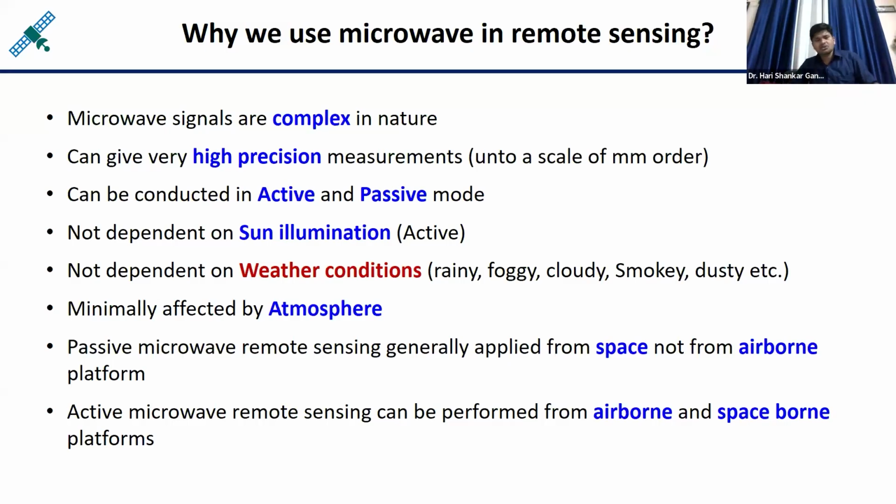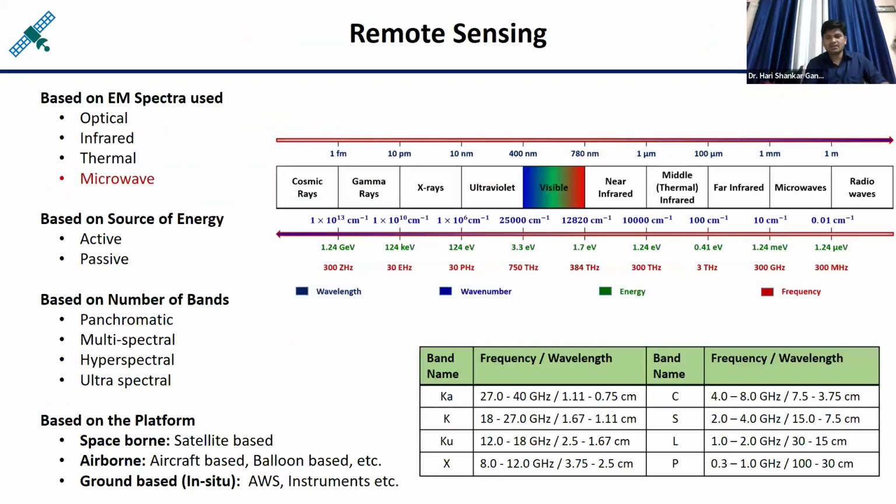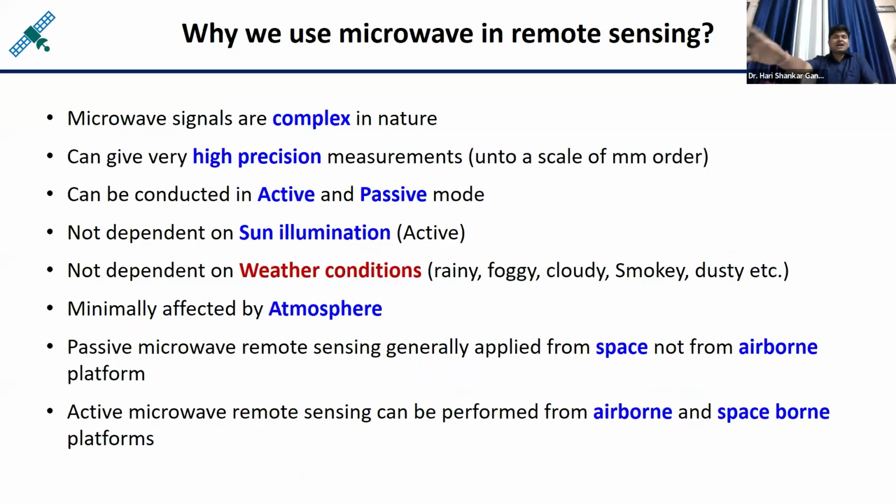And here I have taken the example of the C band. If you are using the X band, then the wavelength is 3.75 centimeter to 2.5 centimeter. So suppose I am using an X band radar of 2.5 centimeter. It means that the path difference will come as 2.5 centimeter.